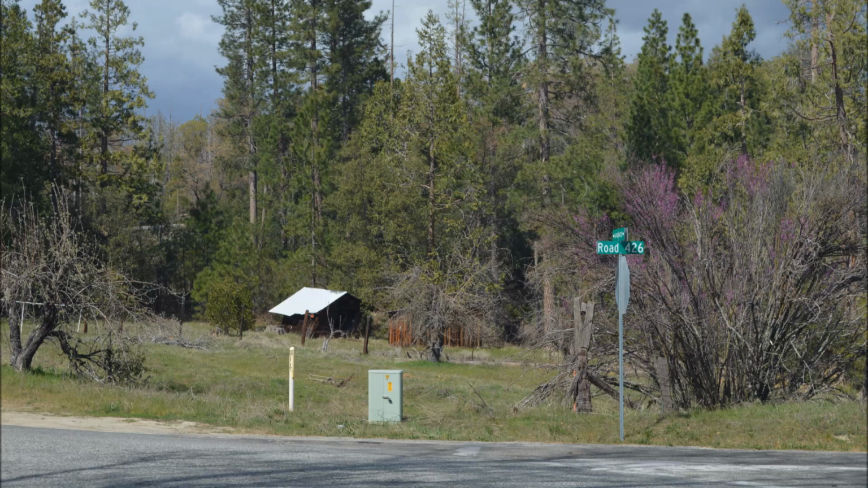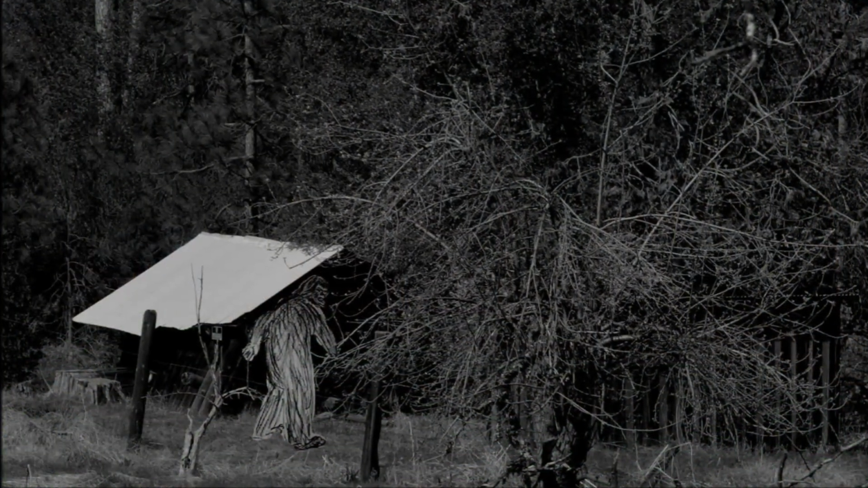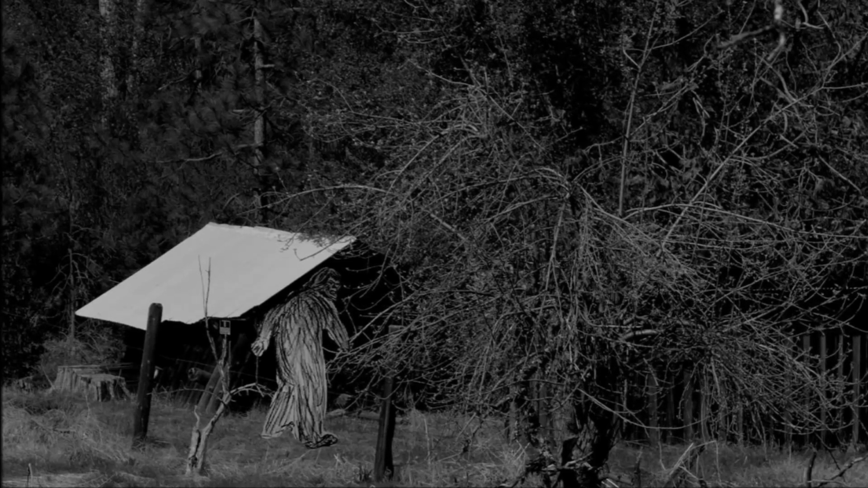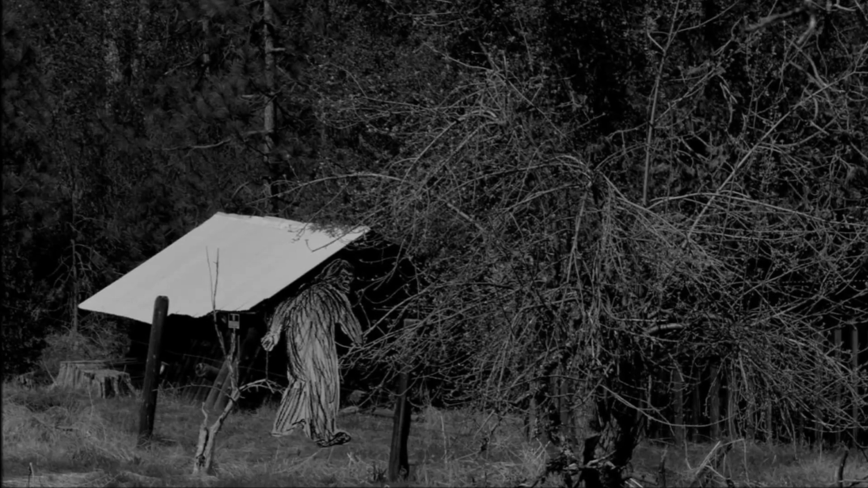The following day, the witness returned to the area, and while investigating the location near the shed, he found disturbances in the grass where the creature had been standing during the sighting, and he took note of a flattened grass trail that led into the nearby woods. At the time of the encounter, the shack was not as dilapidated and stood upright, and based on the height of the shed and witness, it was estimated the creature was well over 7 foot tall and weighed in excess of 500 pounds.